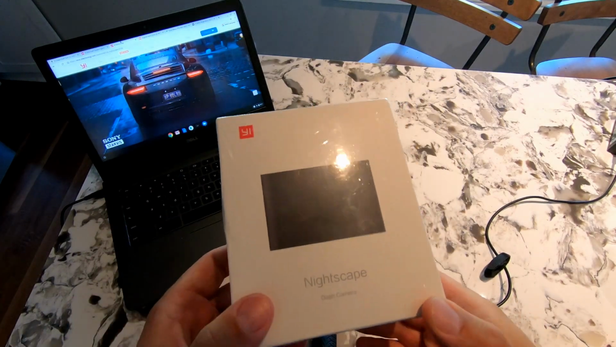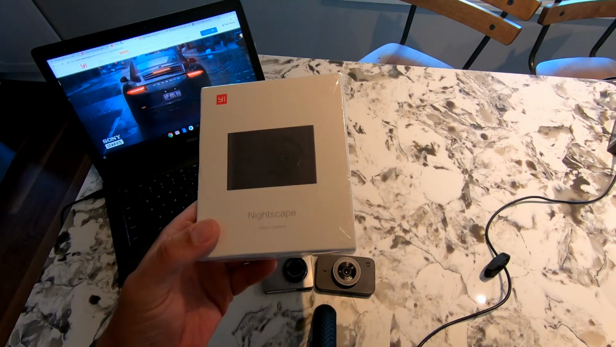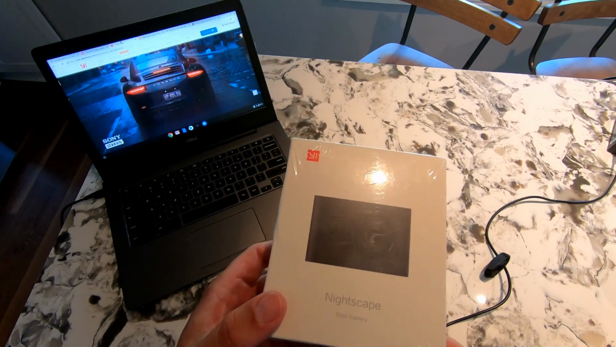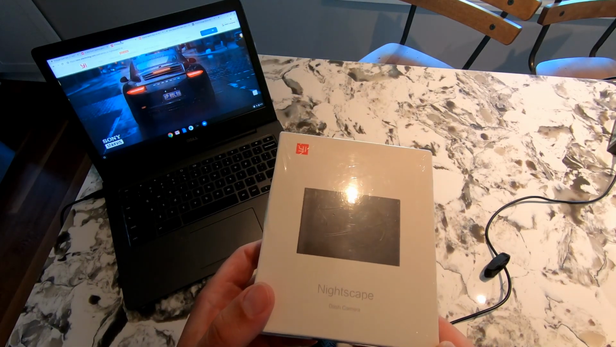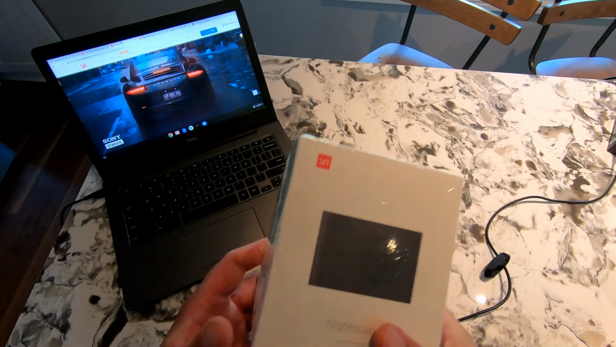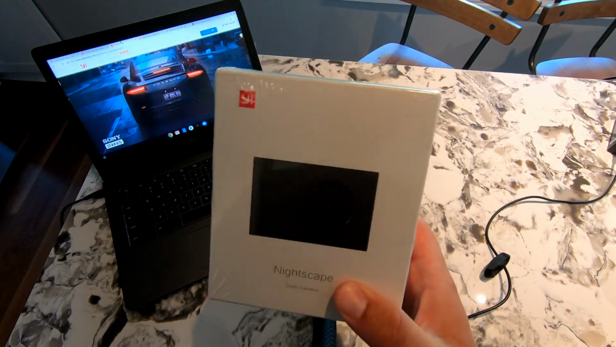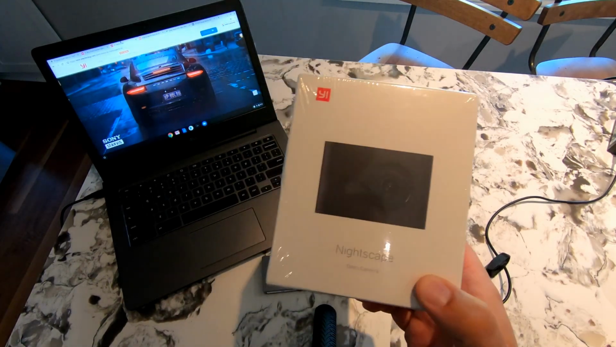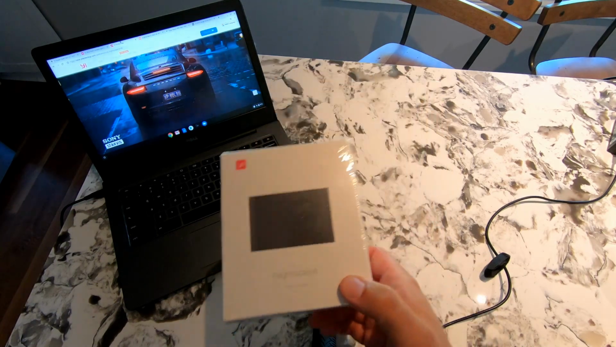Hello YouTube. So today we're going to talk about the new Yi Nightscape dash camera, which has the cool new Sony Starvis backlit CMOS sensor. And we're going to talk about why this may be the right time to upgrade your current dash cam, or if you're looking to get into the market, why this may be the clear winner.